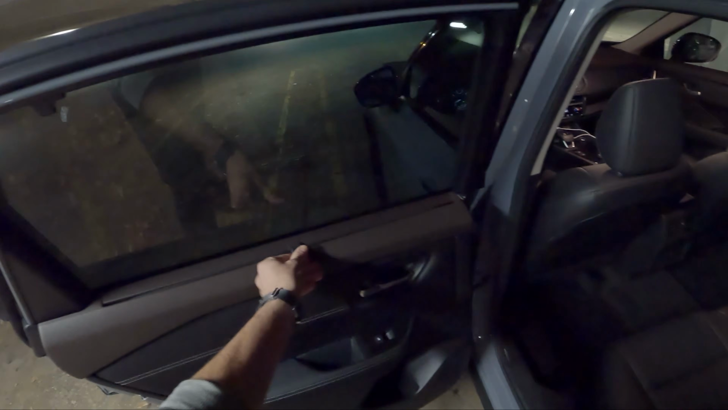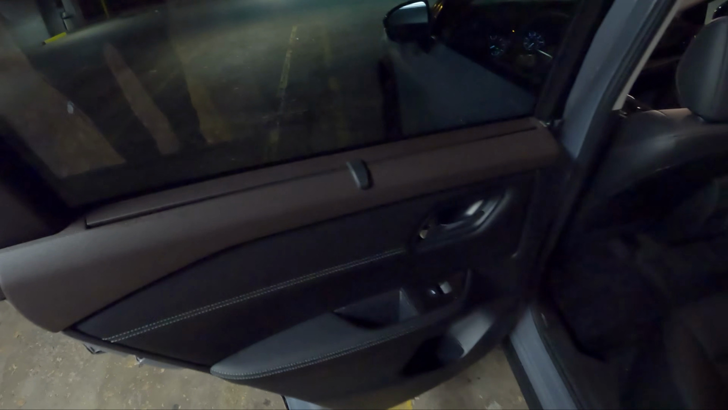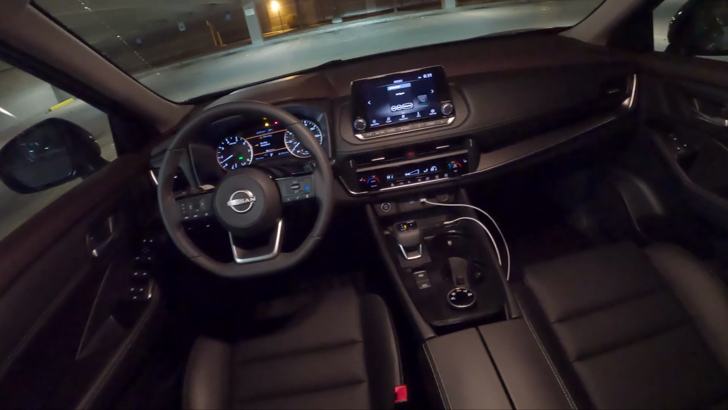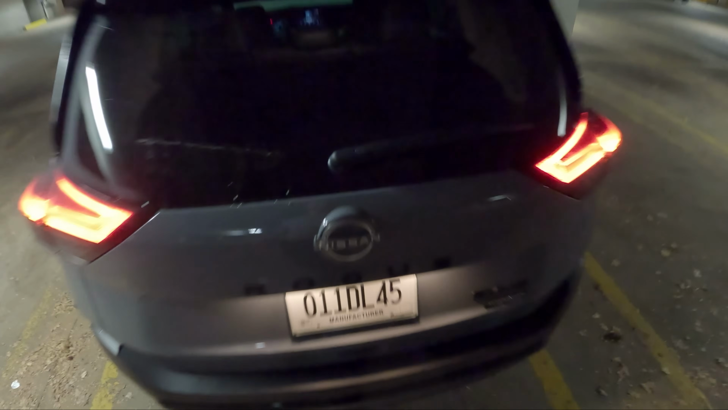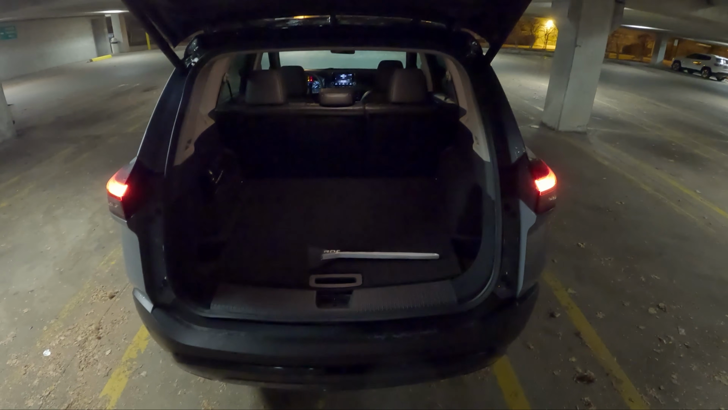Nice and roomy back seat, plenty of cargo space. We get rear window shades in this Midnight Edition, some contrast stitching. You can see this two-tone brown and black interior trimming on the doors. Looks pretty nice inside. Plenty of headroom in the back. Nice and spacious cargo area back here. Compact spare tire.